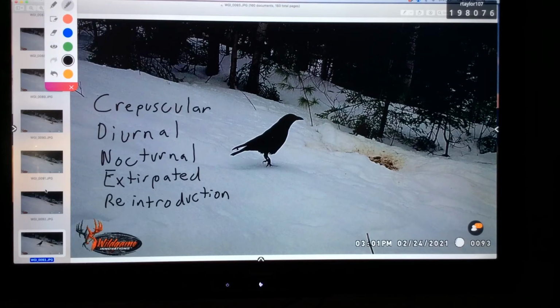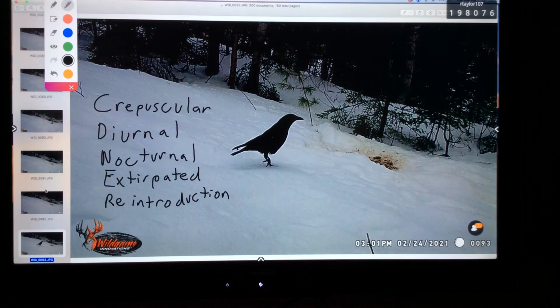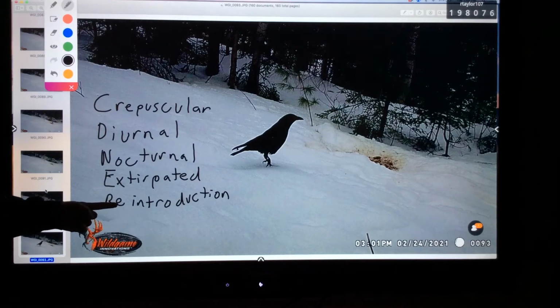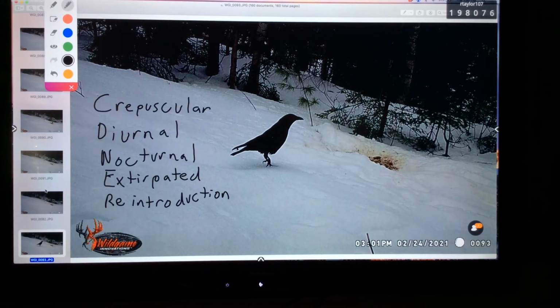Oh, I forgot to mention these two other words. Extirpated and reintroduction. Turkeys were extirpated from Maine. And what extirpated means is extinct from an area. So the wild turkey we saw a little while ago, back in the 1980s, we didn't have turkeys in Maine. They were reintroduced. And that's one of the most successful reintroductions in the state of Maine, because now we have turkeys everywhere. But they were extirpated, which means we didn't have any more in Maine.